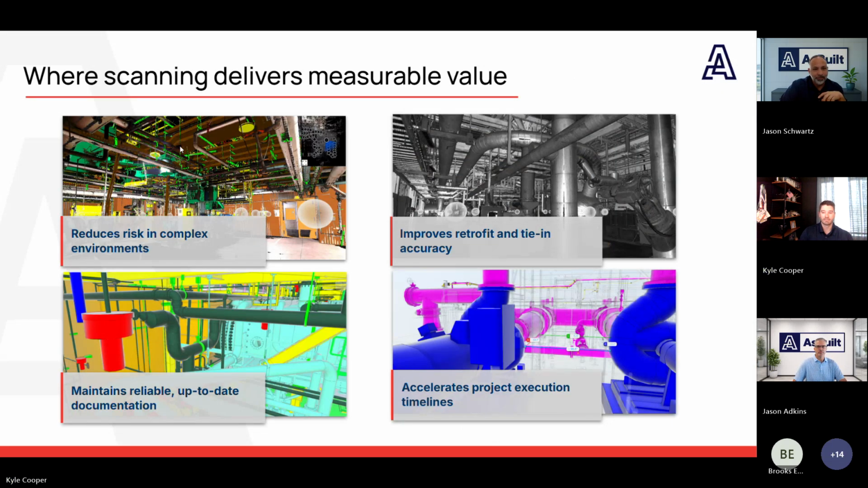Jason. Great. Thank you, Kyle. Before we get into the details, I think the simplest way to look at scanning is this. Its real value is not just capturing a space. It's helping teams make better decisions with better information. And so let's jump into these slides.